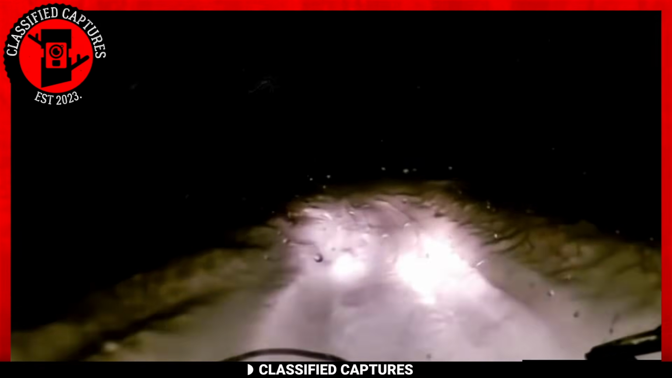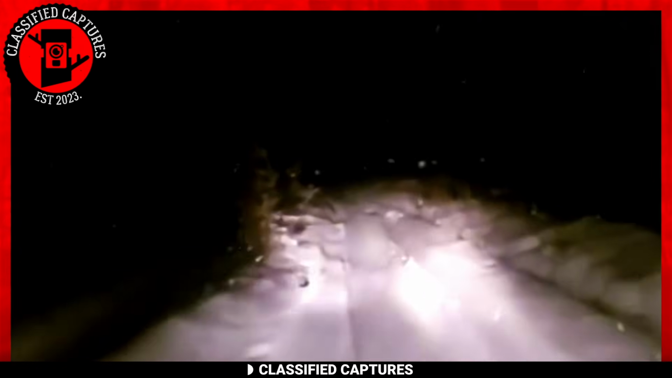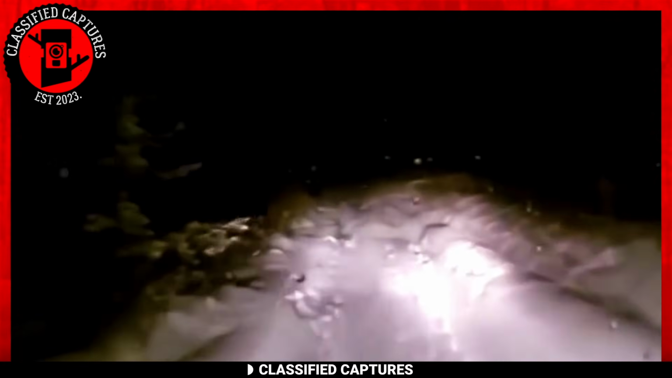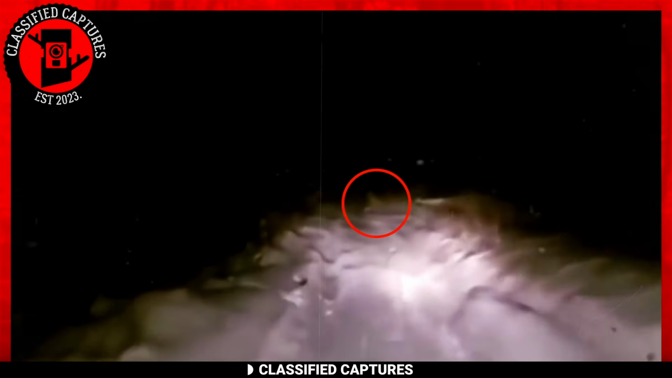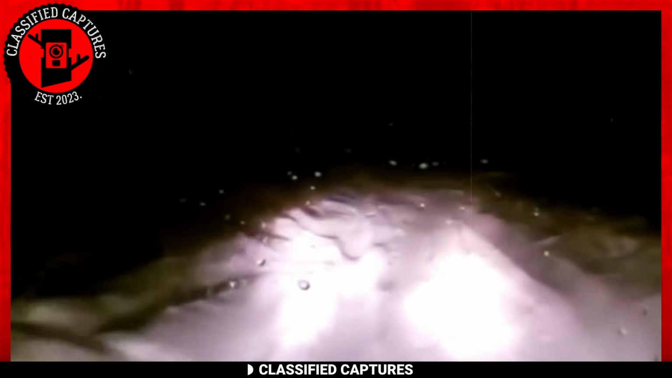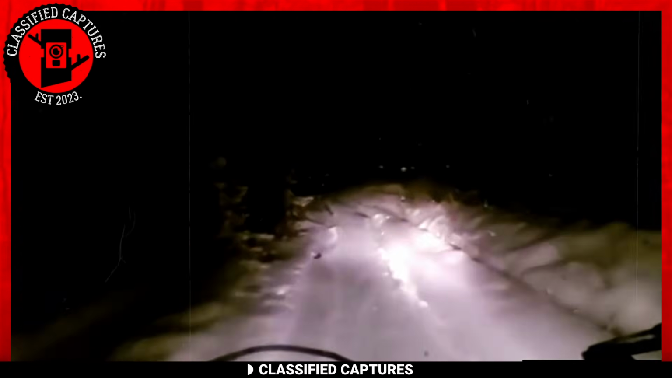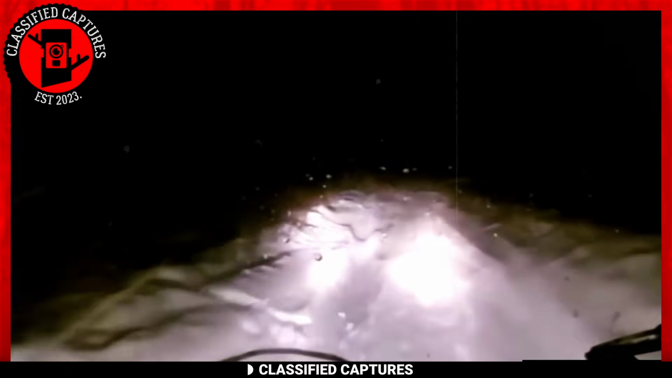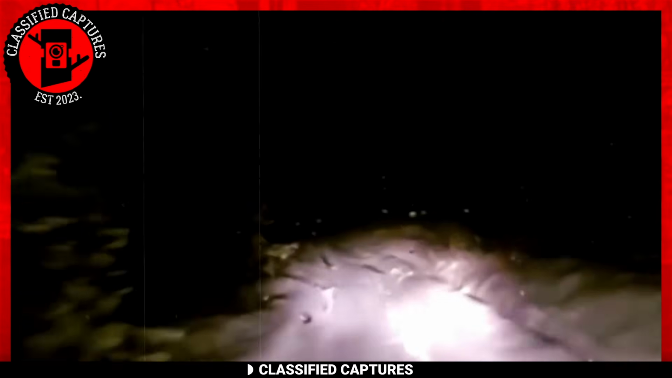Did you catch it? Well, in case you missed it, a few seconds into the clip, there's something peculiar moving in the shadows just beyond the reach of the headlights. It's almost as though it's moving quickly so that it's not seen by those in the vehicle. Although it manages to get away, the dashboard cam of the vehicle records it.